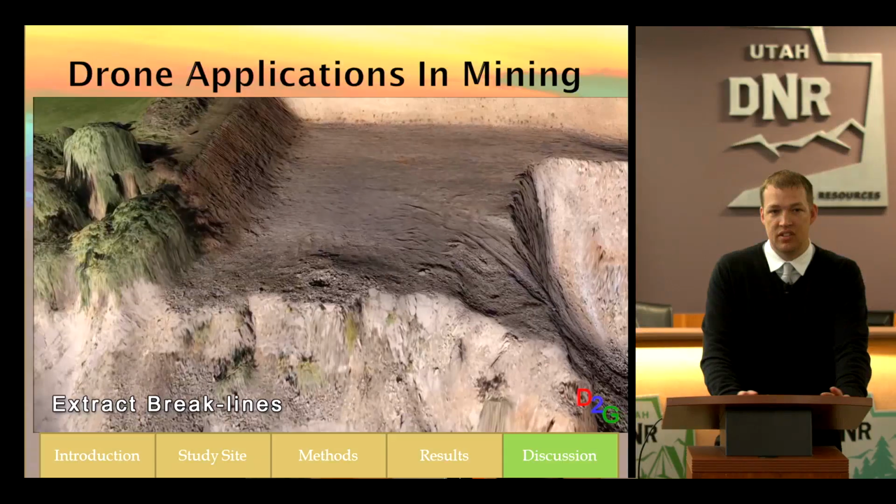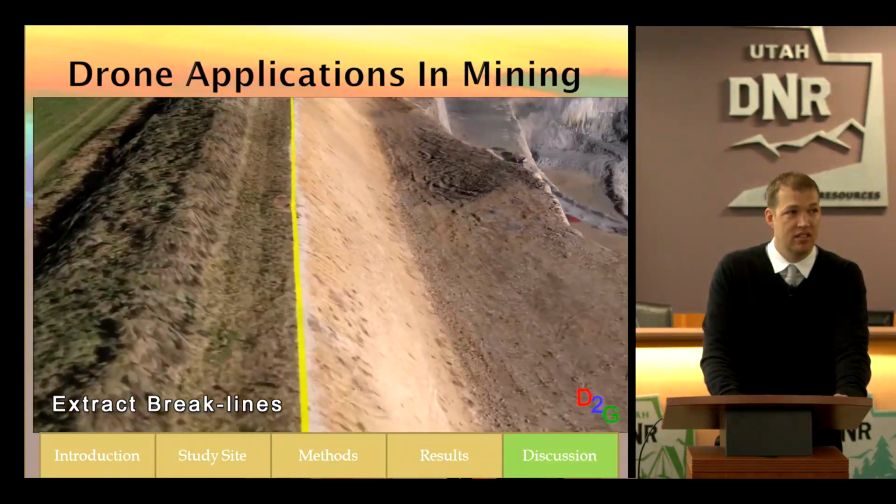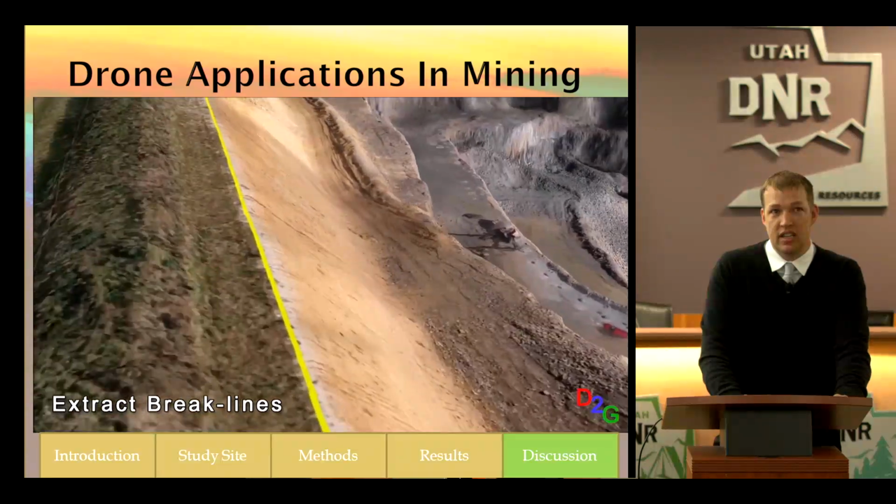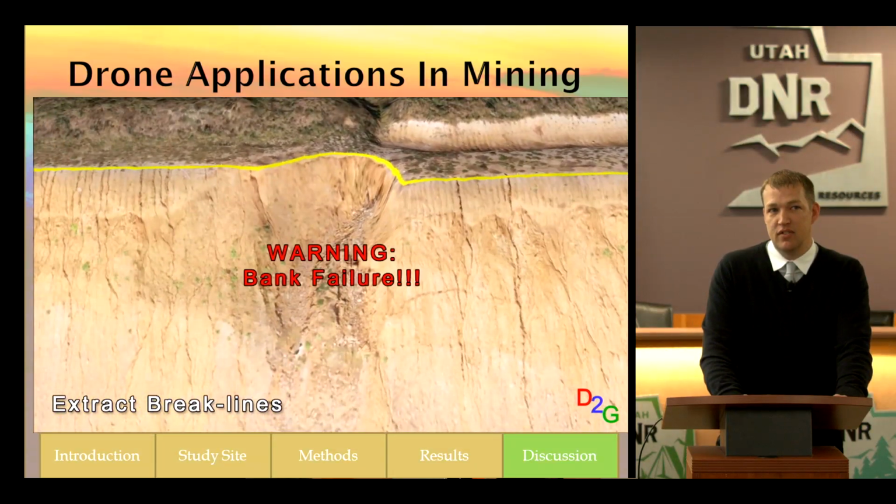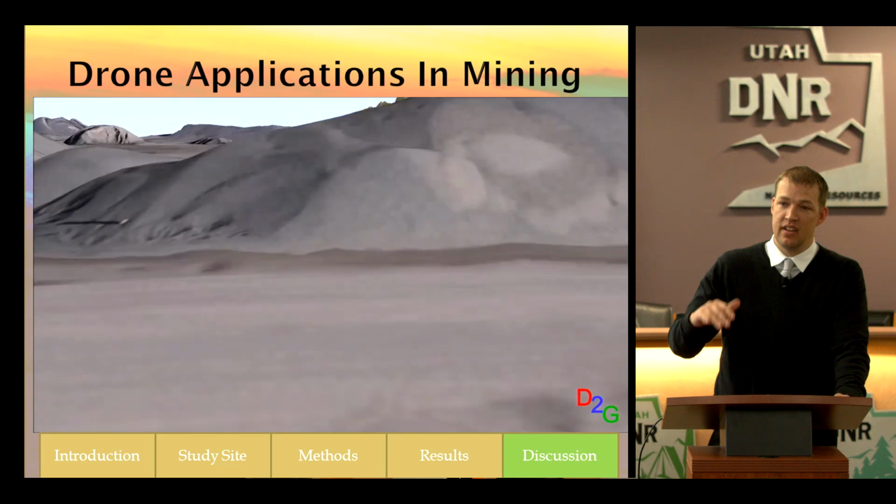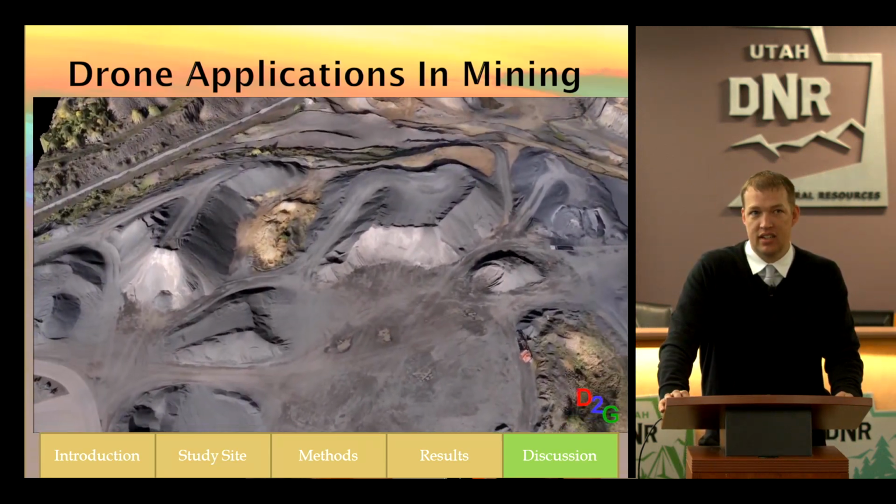I just kind of wanted to show you guys some of the examples of other people using it for mining applications. So in this 3D model, they were looking at brake lines, and they actually were able to find some of these bank failures on these brake lines. And I thought that was something that was pretty interesting. They fly up and they get tons of points, in one flight, something that would take us a couple of weeks to go out there and get all those points.